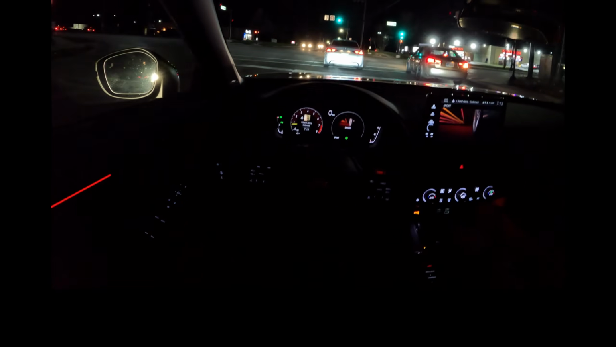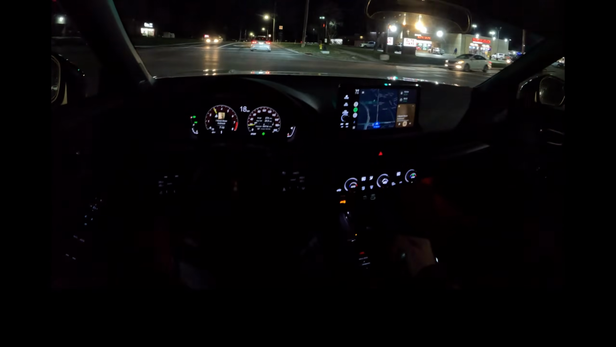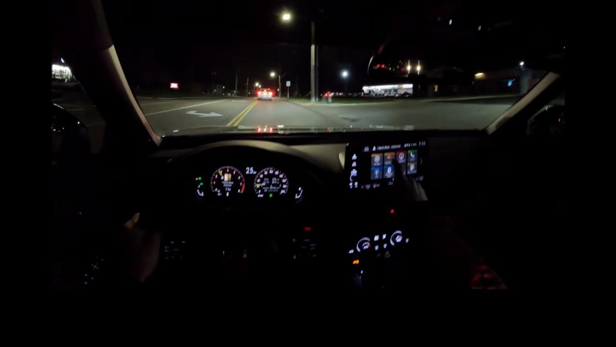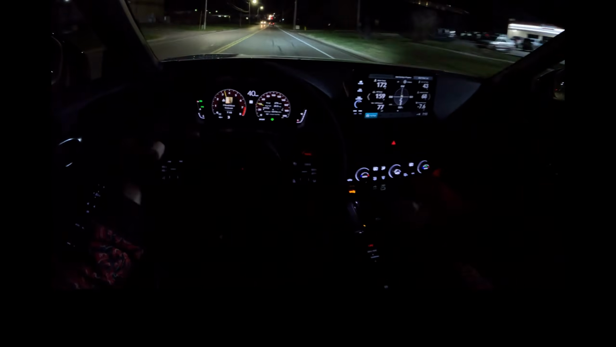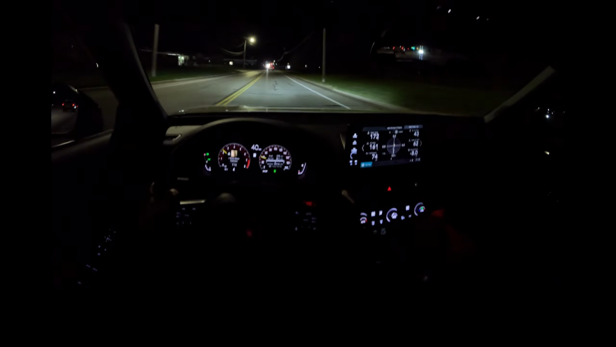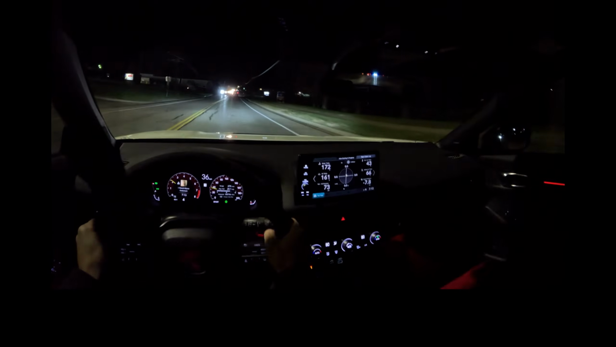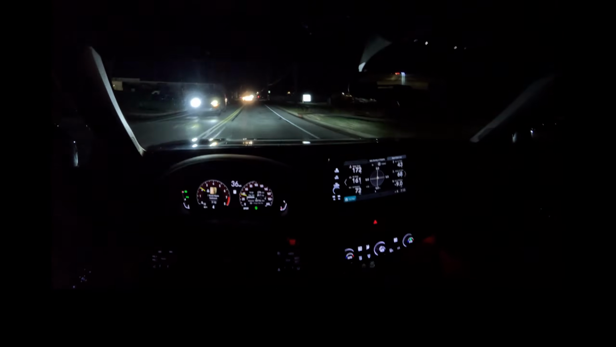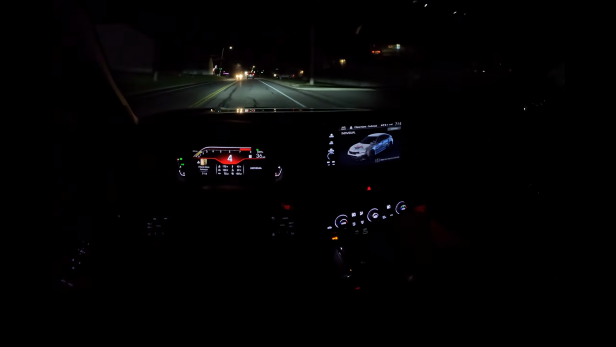Now we're in sport mode. Current temperature is now 43 degrees. Intake temperature is about 68. Let's go to my individual settings.